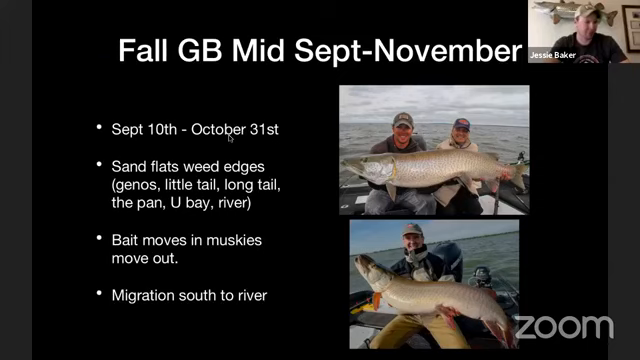I just had a question come through. Dan is asking how has the high water on Green Bay affected muskie location in the fall versus 2-3 years ago? In the fall, I don't think it's affected it too much. It's more so in the summer. We're starting to lose our weed growth because the sun can't penetrate as deep to get to the bottom. So we're actually losing some of our weed growth, I would say, due to the high water.